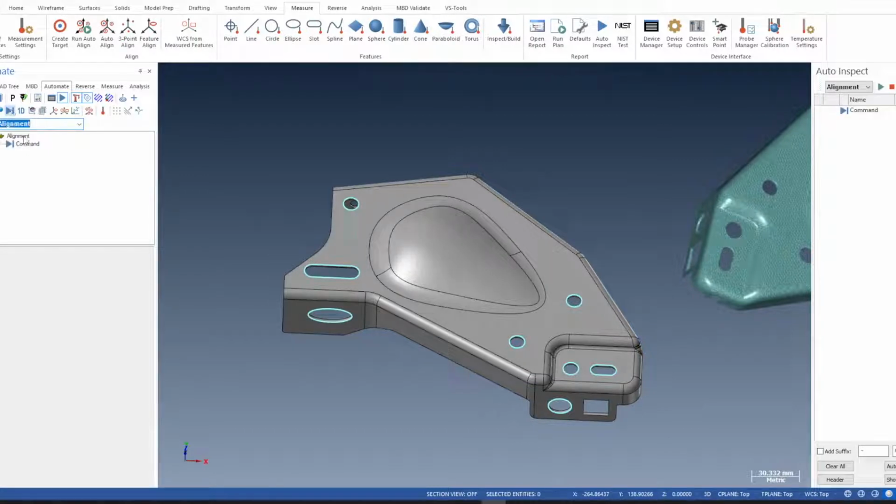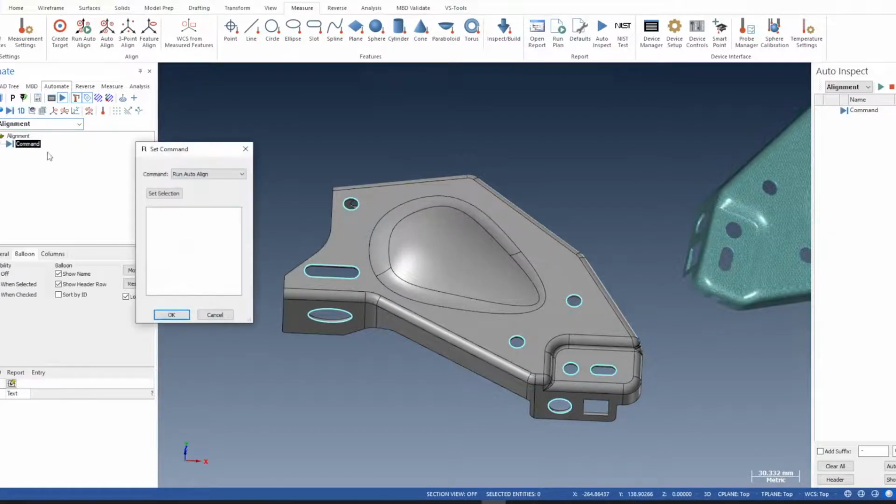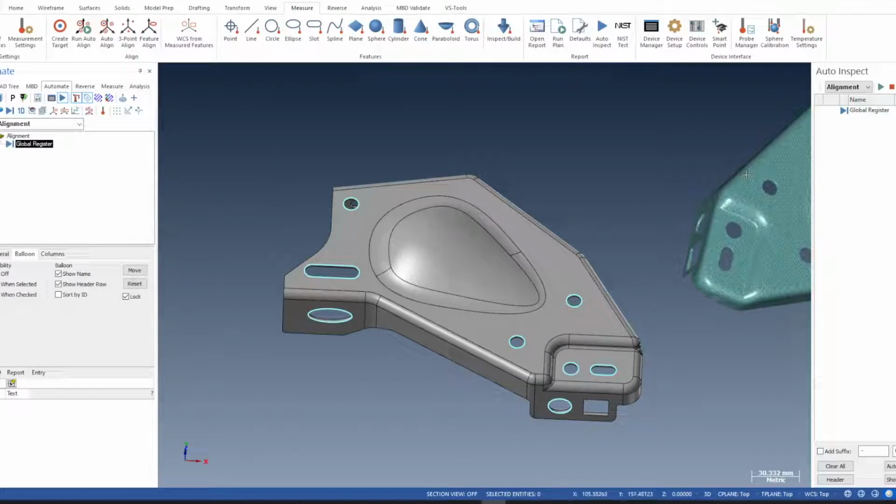So here, command, we double click, we'll choose global register, and we'll select the mesh. So global register takes the scan. We can't do a best fit just yet. We need to get the mesh quite close to the CAD model. So global register will take the mesh and fit it very close to the CAD model. Then we'll give it another command.